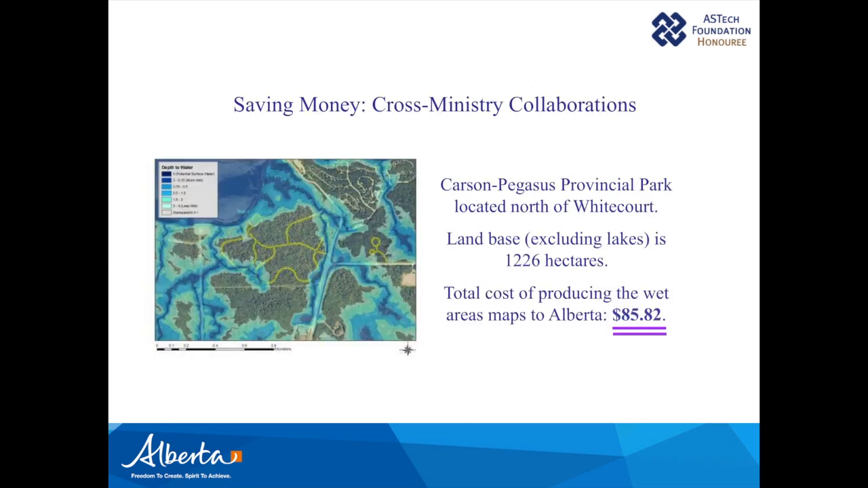We also like to save money in our initiatives. And we're looking for ways to streamline our own internal operations and save money. This is a really good example. We were asked many years ago to map Carson-Pegasus Provincial Park, which is up near Whitecourt. It was about 1,200 hectares, and the wet areas mapping cost the government $85. So we can't send somebody to that park and back for meal money and mileage. We're able to do things faster, better, exceptionally cost effective. And now this is a database that the park can use and build off for many years to come.